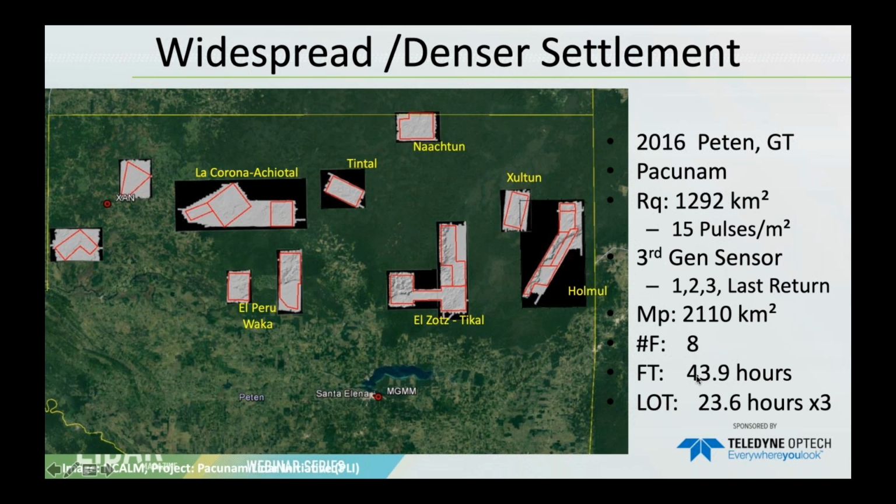Here, if you remember Caracol, we collected about 200 square kilometers, and it took 20 flight hours. Here, with about twice the flight hours, we collected 10 times the area. So that's one of the advantages of new technologies. But going back to archaeology, right?